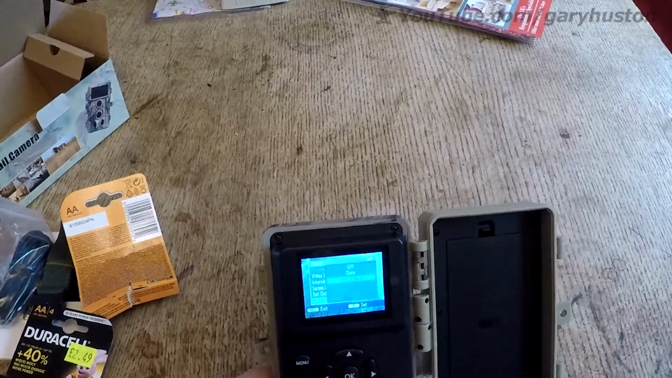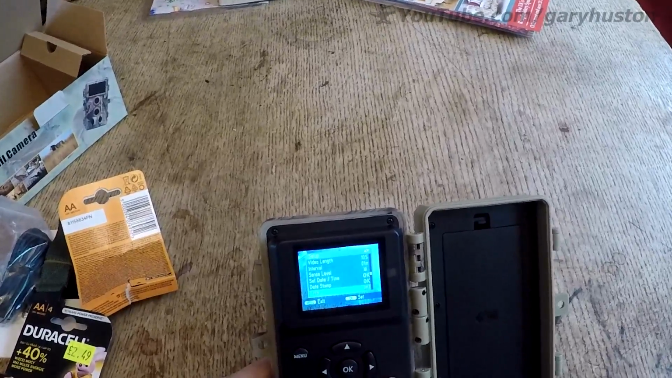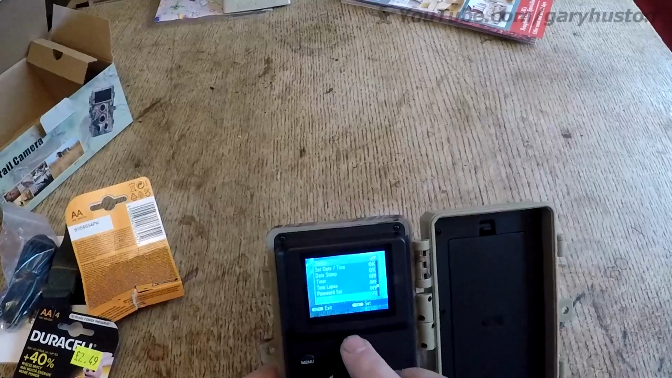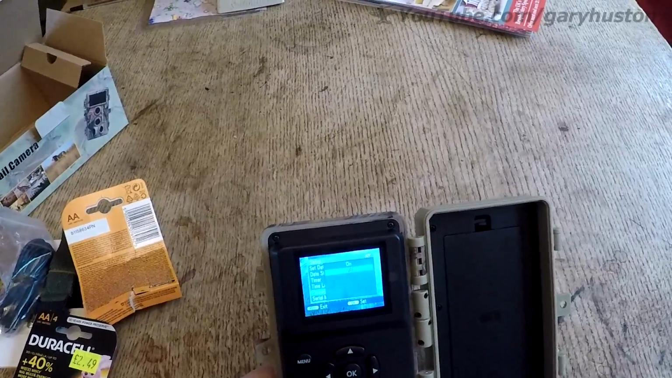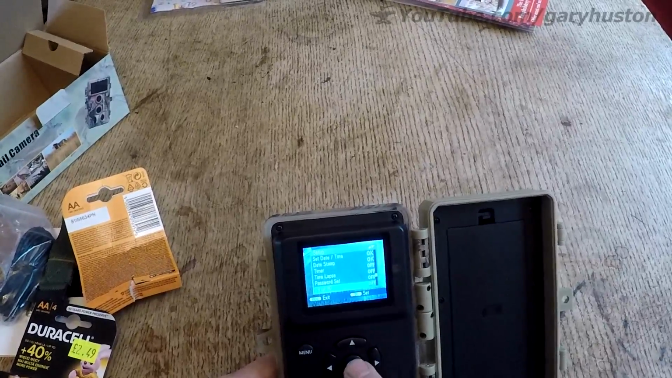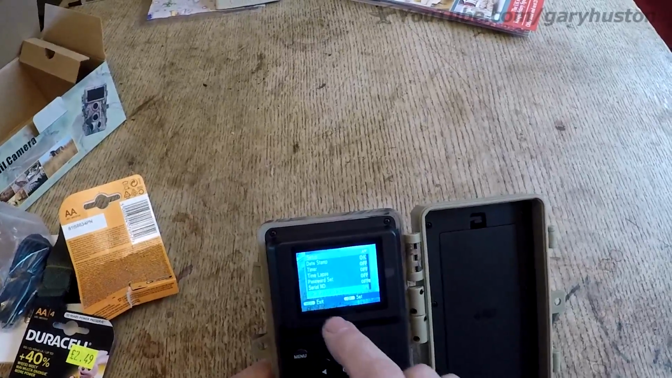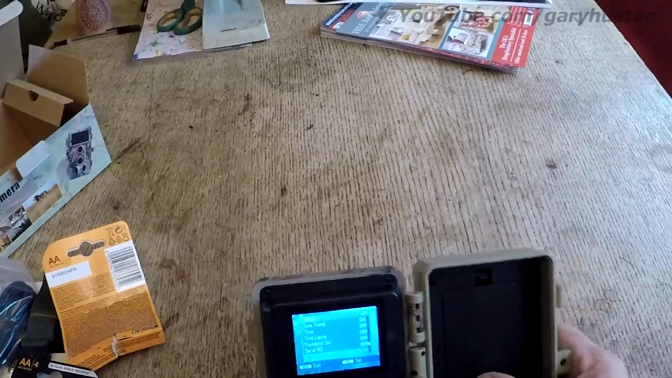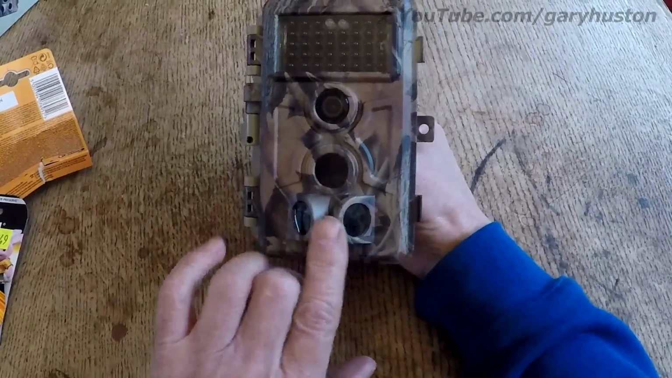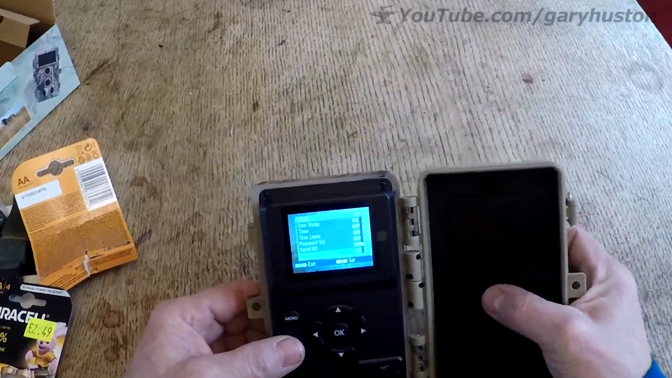Right, then what are we on next? The date, time on or off. Yeah, we're going to have that on. Time lapse off. Timer off. Serial number. SD card storage. What else have we got? Format. No, it's side PIRs, on or off. And that is these, where will we show you? These two here. If you have them on, you get much better coverage. You can see that they're working because of that red light flashing.